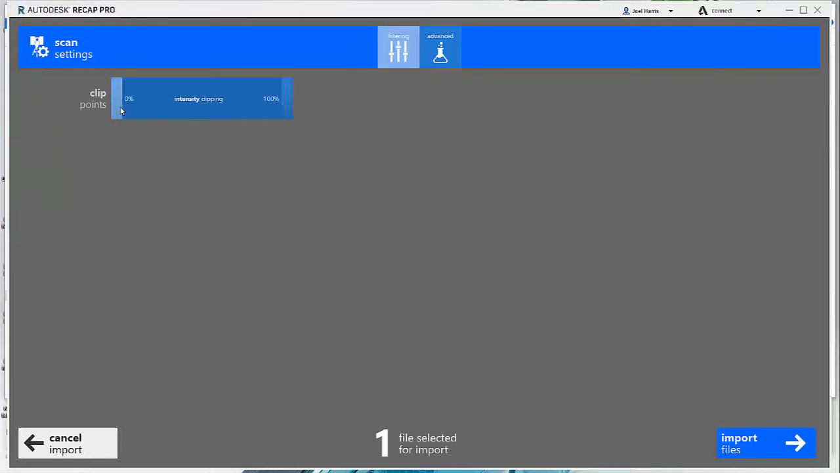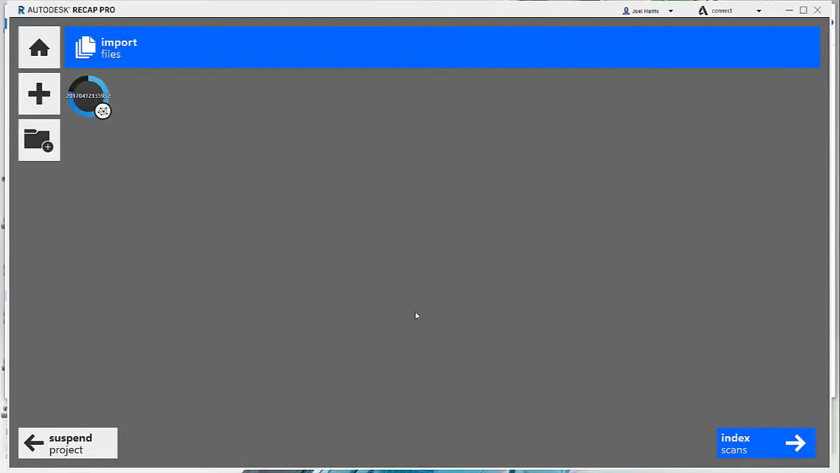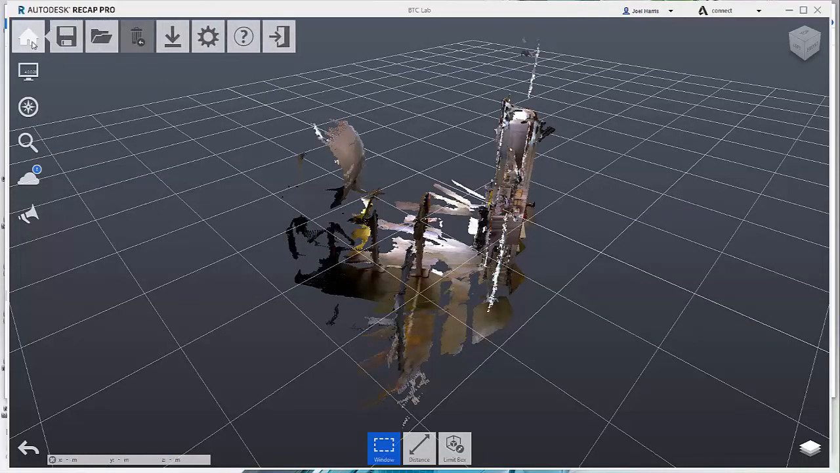Now we can actually control in ReCap the intensity clipping, so we can get rid of points that are too intense, maybe reflections, or points that are not intense enough to kind of clean up the point cloud. We can also control decimation if we want to remove points, to make the file even smaller. After we've done those settings, I usually leave it at default. Go ahead and import the file in. Now that DP file is imported, the status is shown up here. Once that blue ring is complete, the next step would be to index that. Indexing creates an RCS file, which is a ReCap file format. And once that's done, we can go ahead and launch the project.